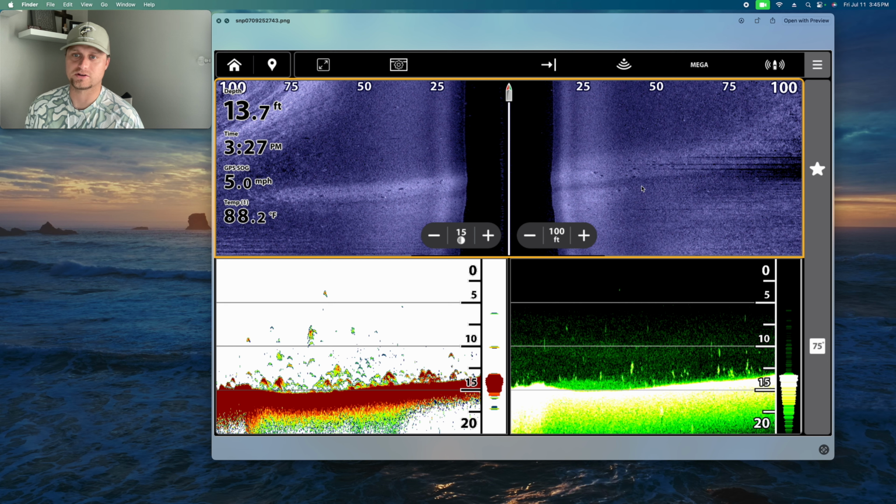It's definitely a group of fish, whether they be bass, striper, or walleye. I'm not sure. I did not fish for these. I was just idling around looking for stuff to show. But yeah, this is a good example of a roadbed with some fish on it.